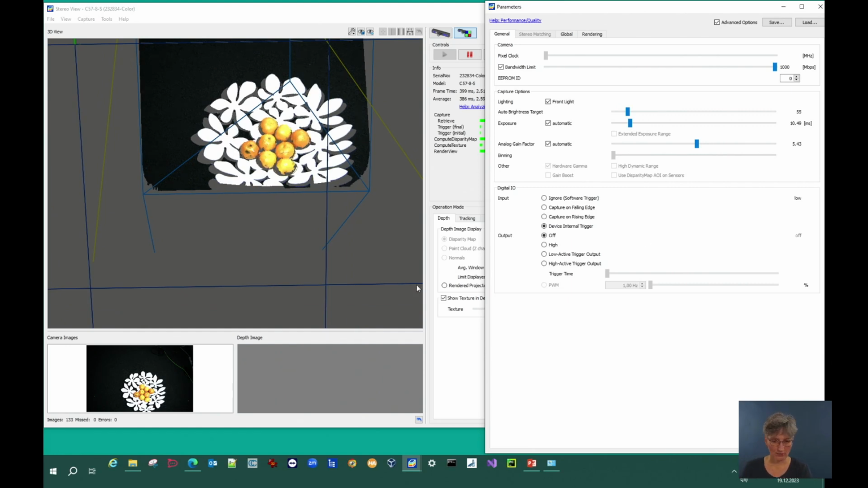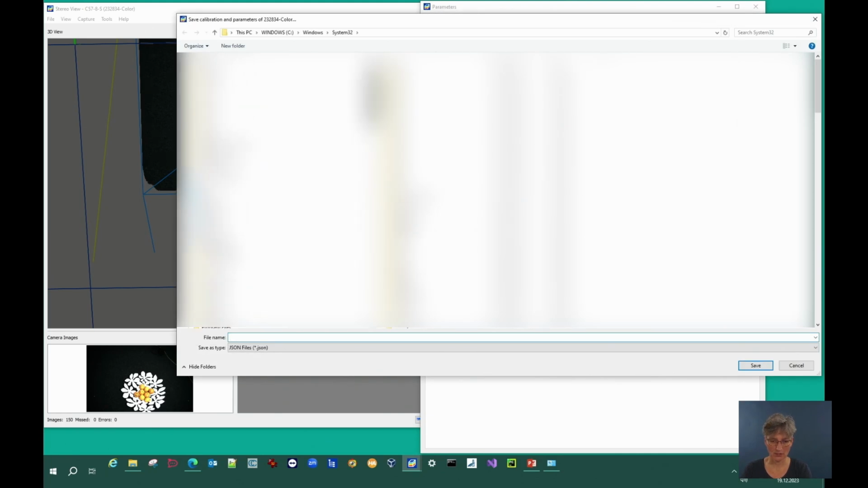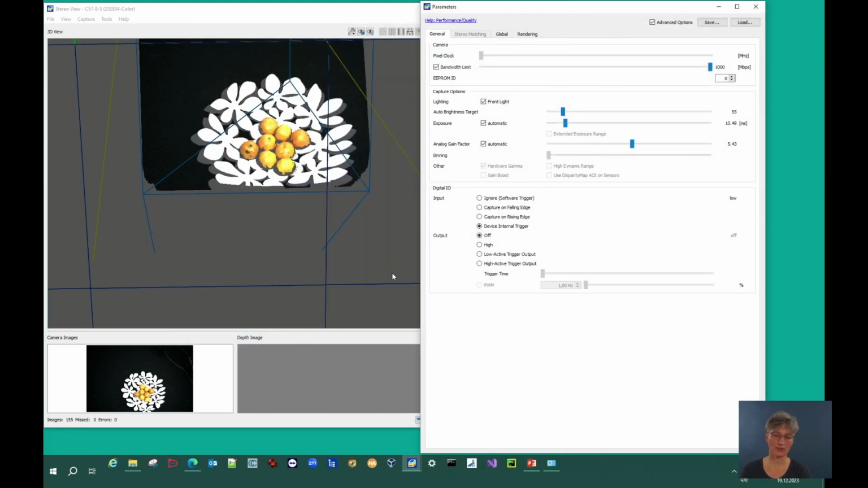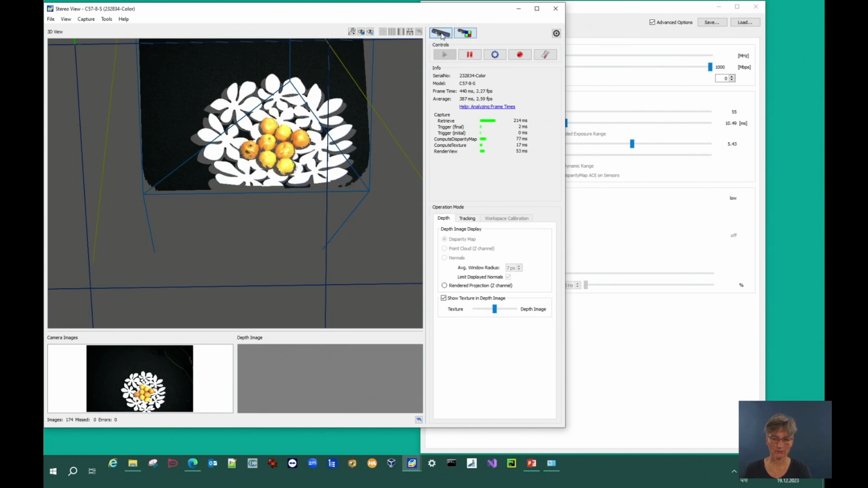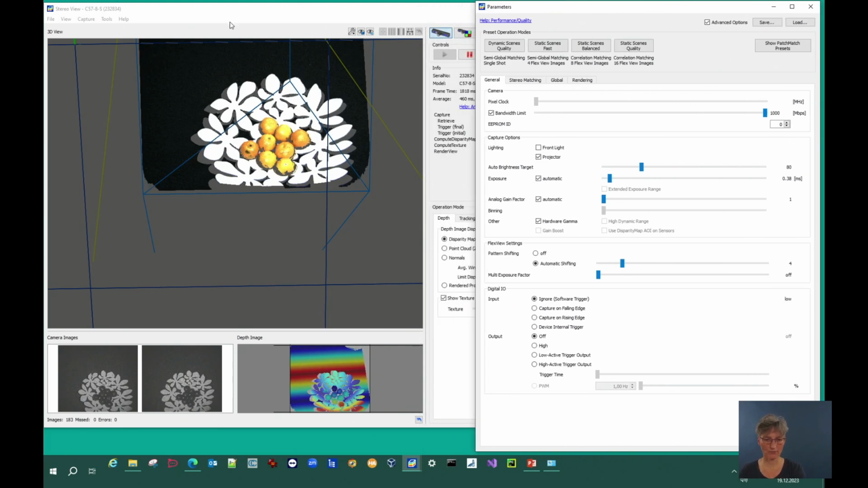And when I'm fine with my 2D image, I save the parameter file just by clicking here on the Save button. Choose a folder and save the 2D parameters. And that's it for the RGB image. Now I select the stereo camera, and there are some more options.